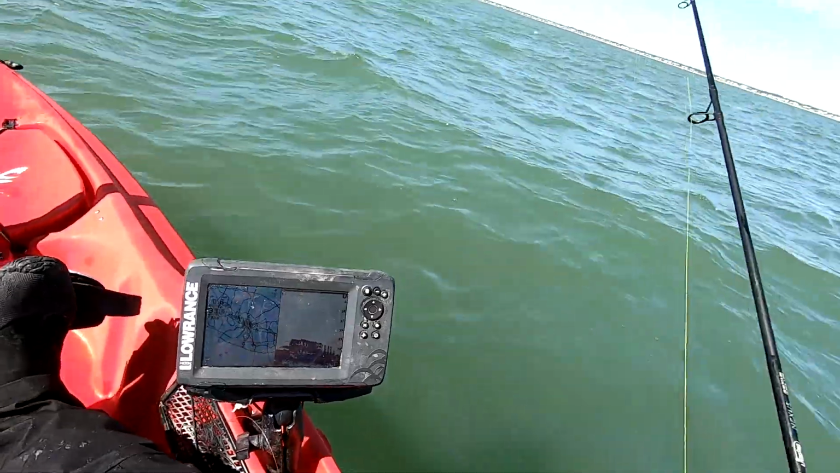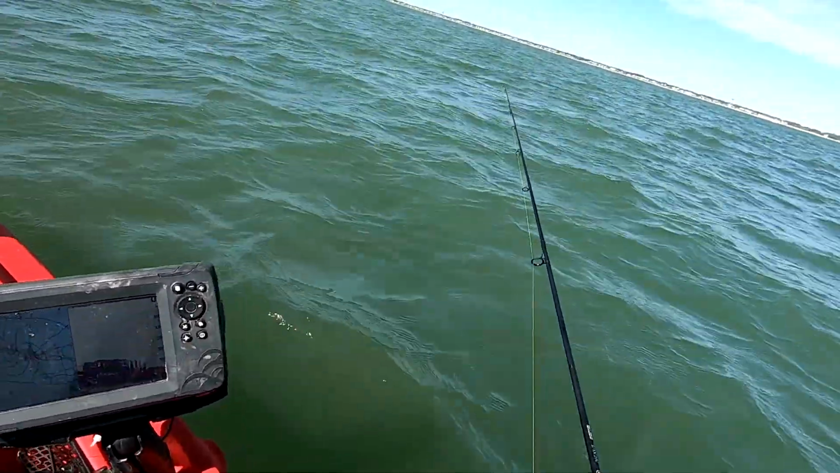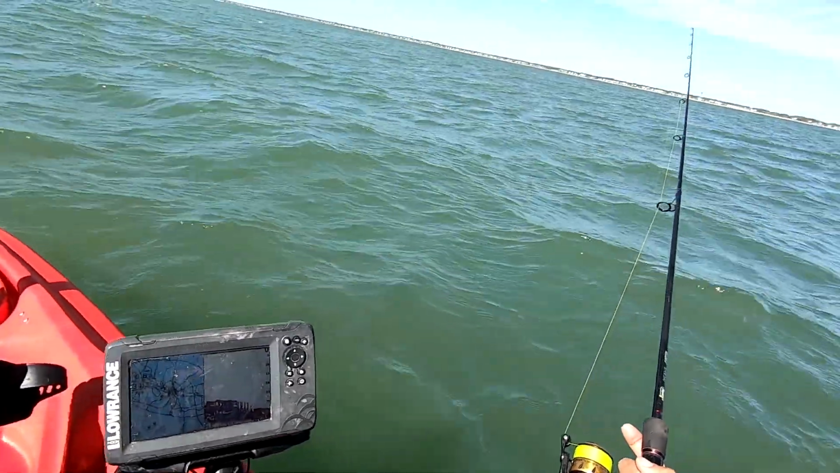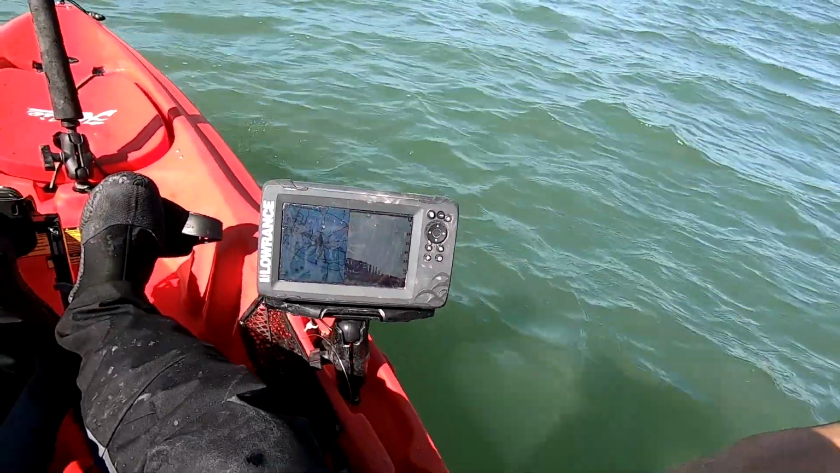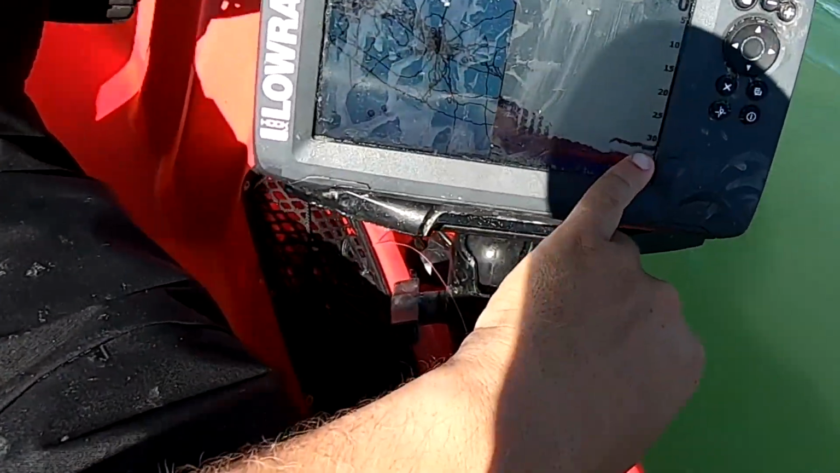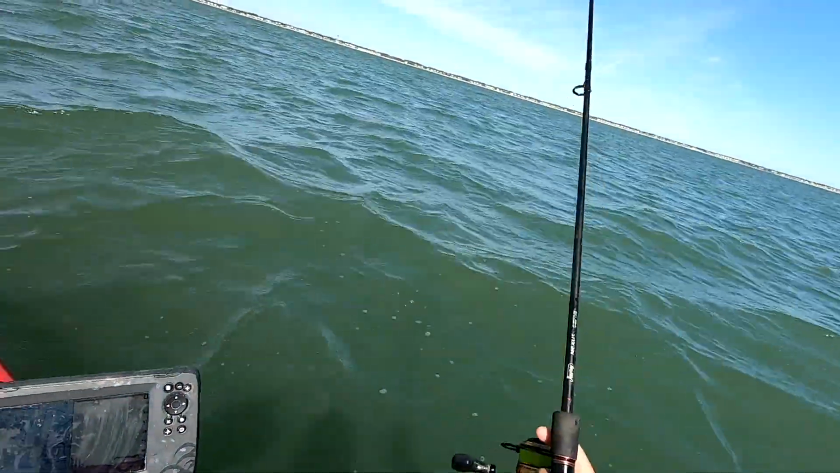It usually has something. Well, it usually has a lot of oyster toadfish. Let's not forget that. Fun little bonus species. It's a big redfish. Definitely red right there. Just hanging on the ledge.